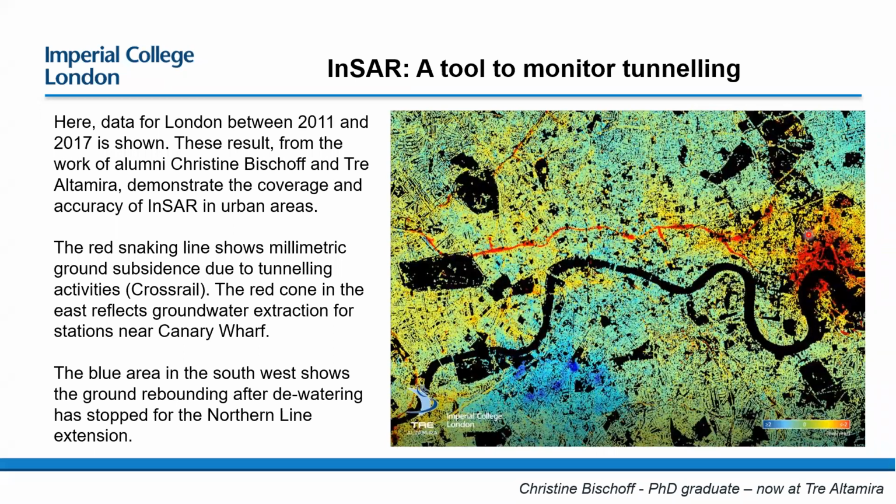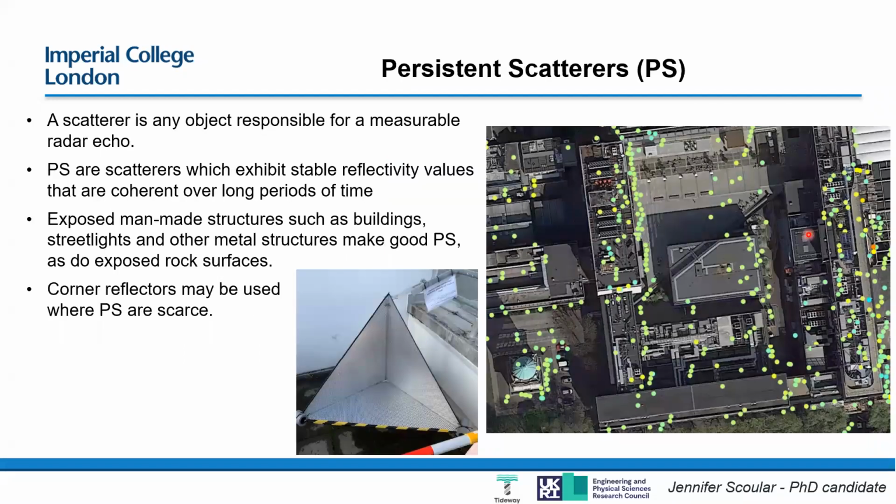I'll just move on. I'll just talk quickly about persistent scatterers. A scatterer, as hopefully mentioned before, is any object that's responsible for a measurable echo that we can measure with the sensor on the satellite. A persistent scatterer, by that logic, is something that's going to give us a stable measurement of its reflectivity, so a stable measurement of its phase, as well as its signal strength, which is called the amplitude. So in order to identify these persistent scatterers, we look for the noisiness in its amplitude.